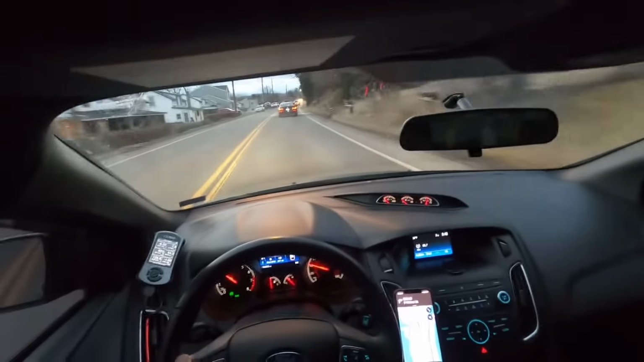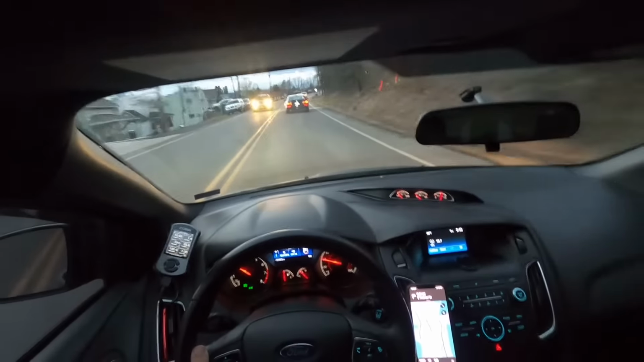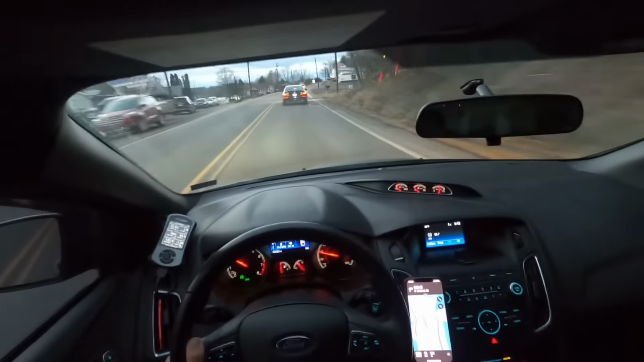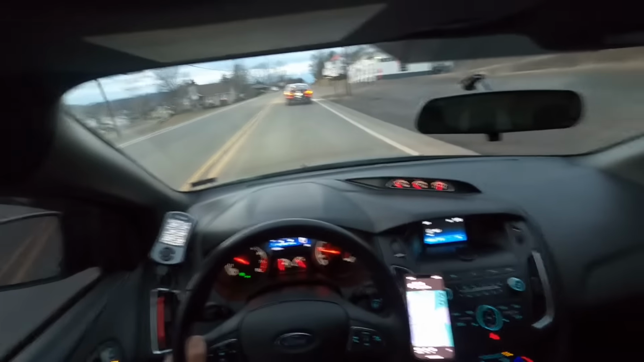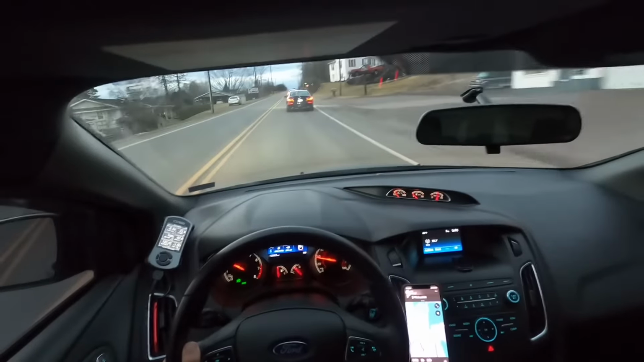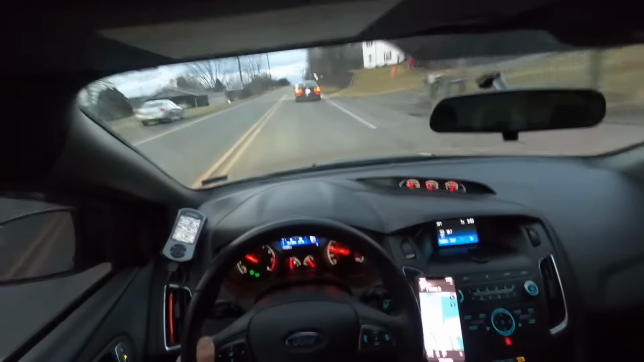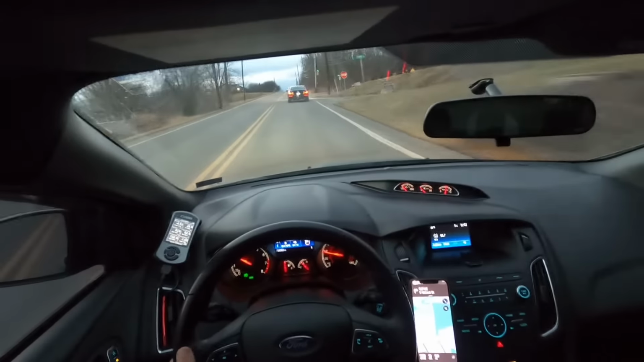There's a lot of things I want to do to this car. I don't have my own garage yet, so it stops me from doing a lot of things to it. I definitely want to get a BNR turbo. Definitely a carbon fiber steering wheel.